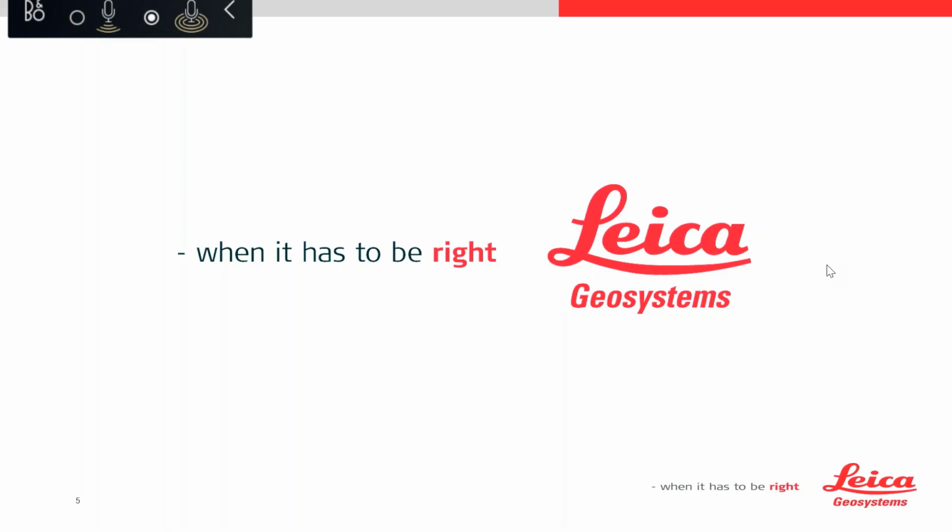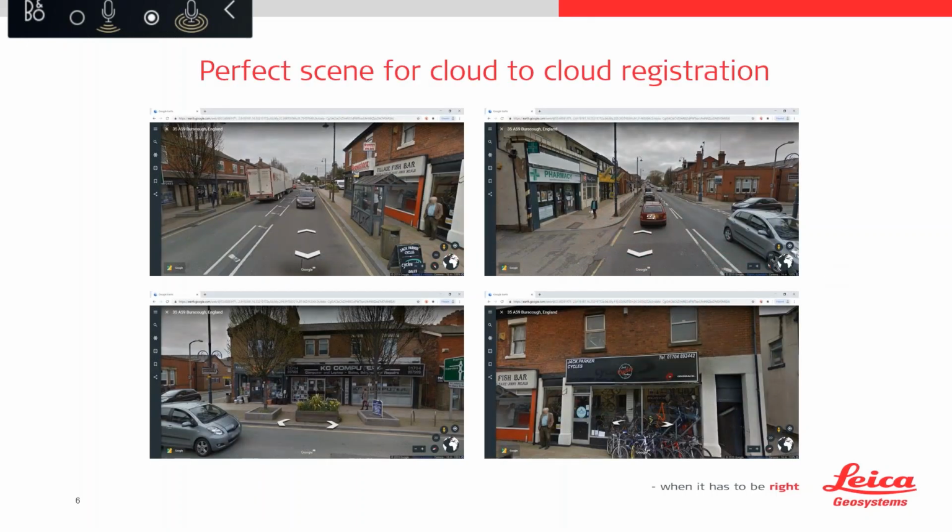So the first scene that we look through, if you could move on for me, please, Mike. This is an urban scene, so it's a street scene. It's a busy road going through a shopping parade, and as you can see here, there are a number of solid structures around us, from bins, buildings, buildings going off down side streets, signposts.